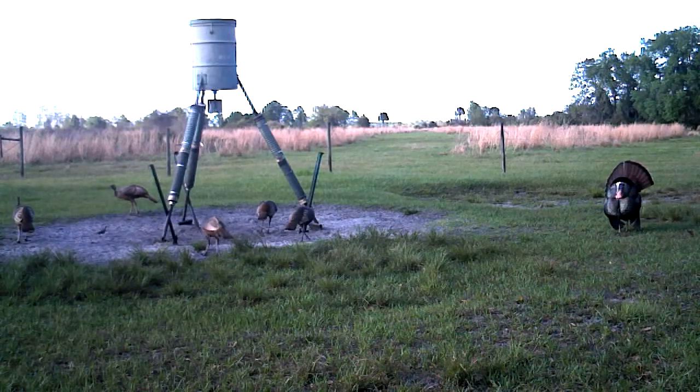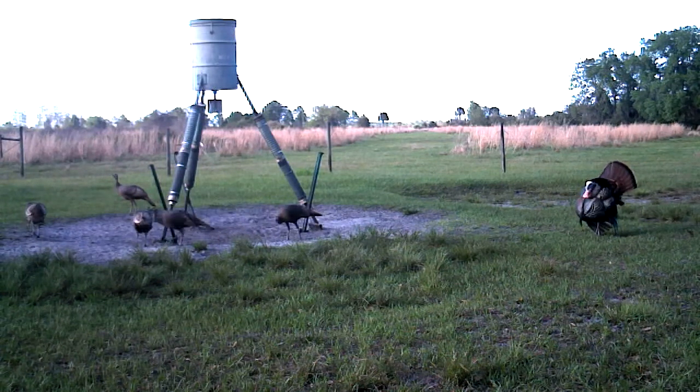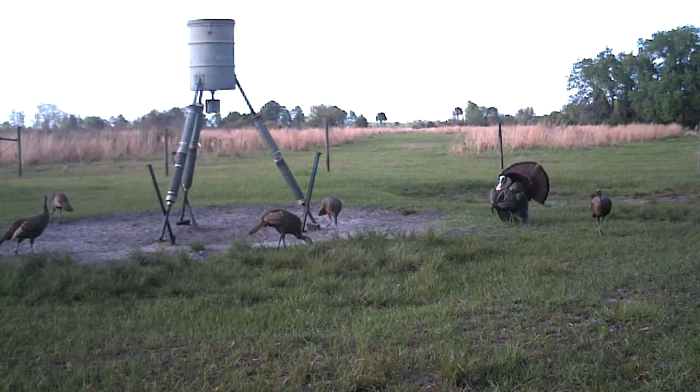The cameras are facing pretty much due north. So west is off to the left, east is off to the right. And by looking at the shadows on the ground, I can tell it's late afternoon. And you can see them scratching around the dirt looking for any remnants of corn that's been thrown out.